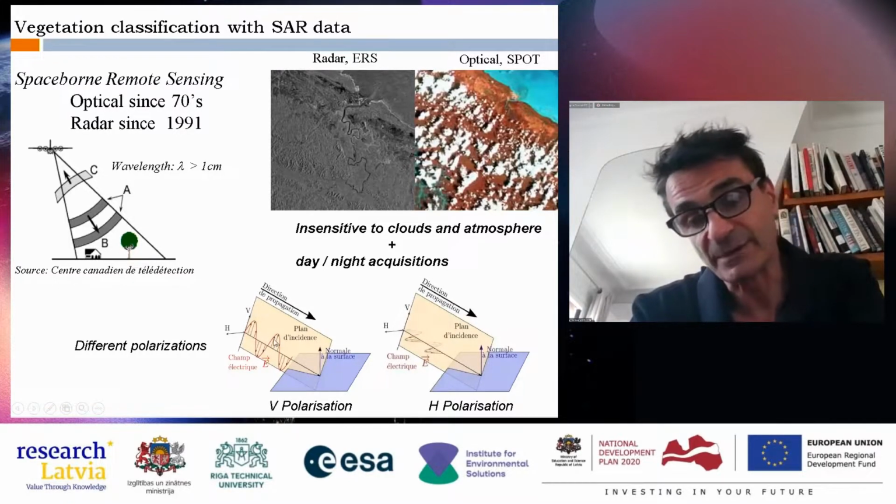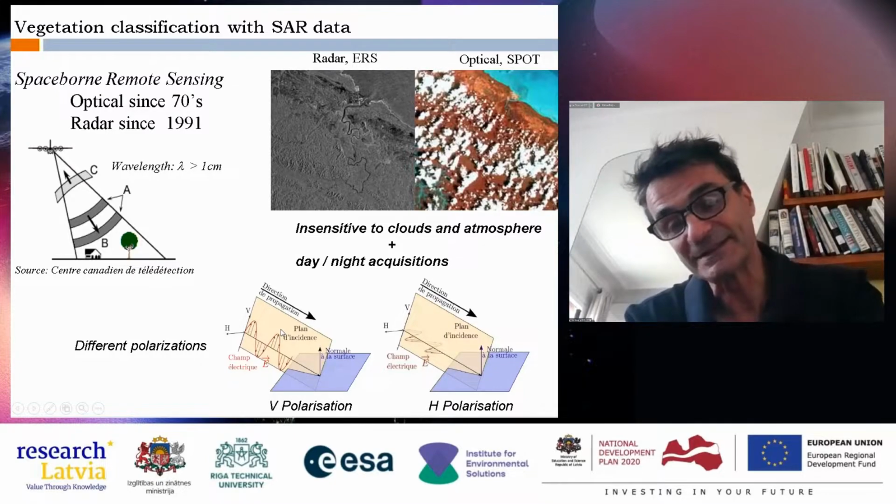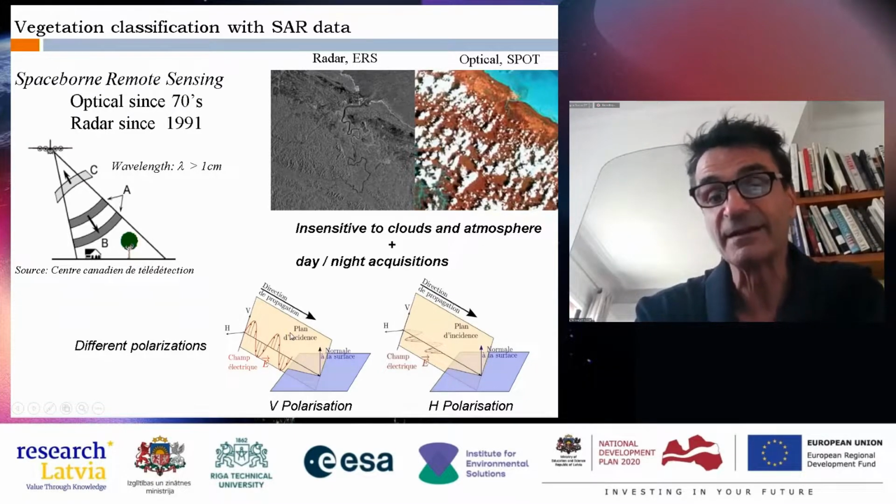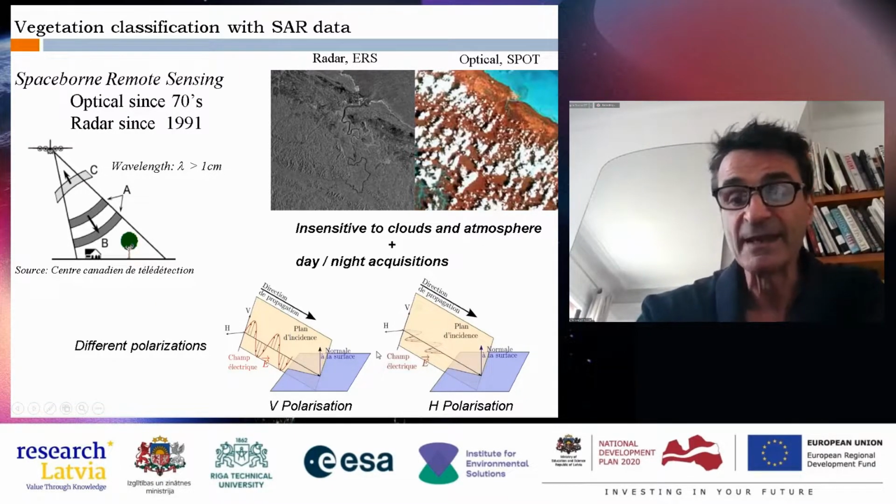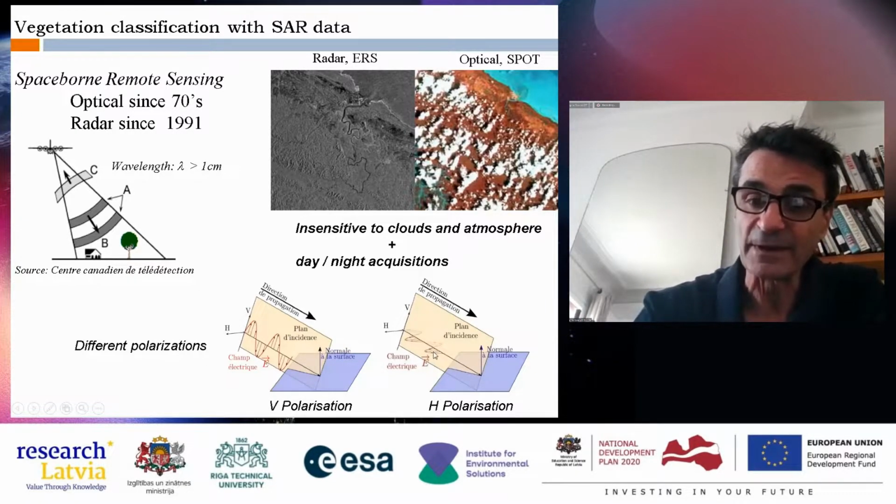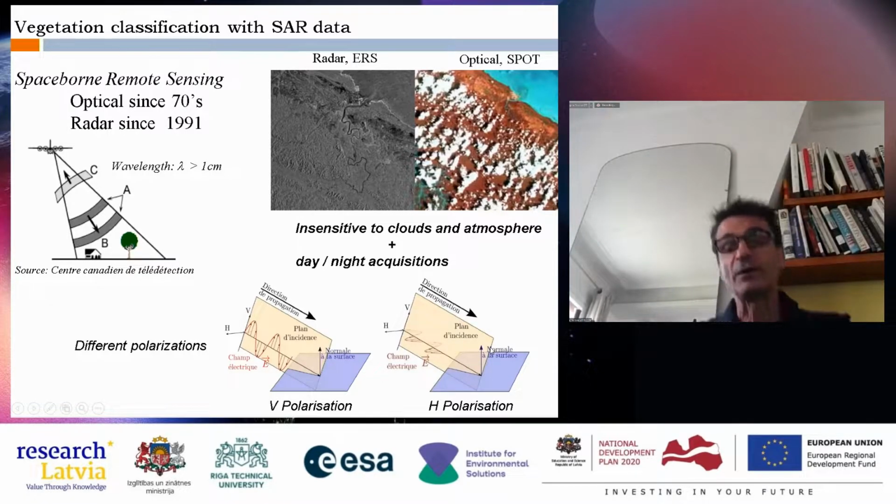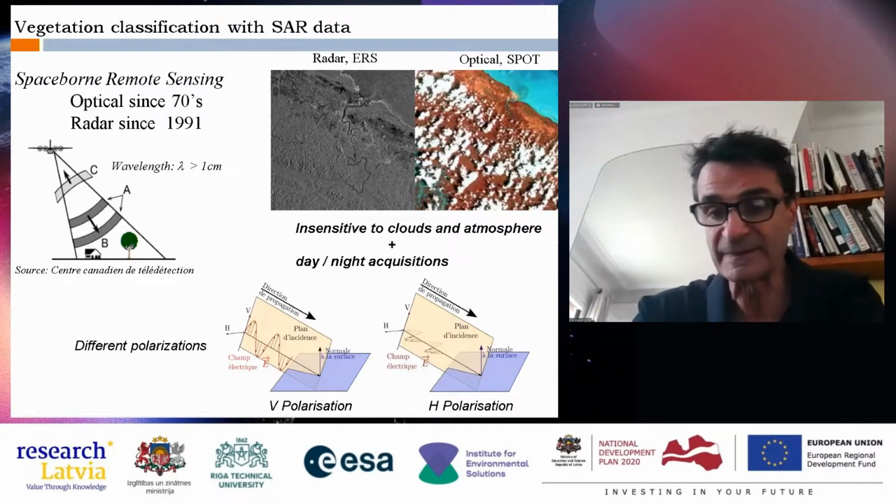You can see that the electric field is not vertical, it is slanted, but it is in a vertical plane. The orthogonal plane is here. When the electric field is always orthogonal to this incident plane, you speak about horizontal polarization, H polarization.